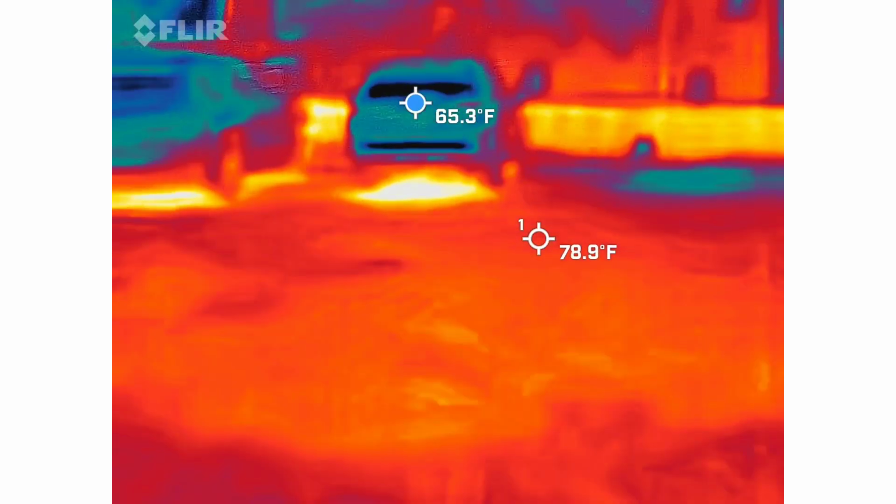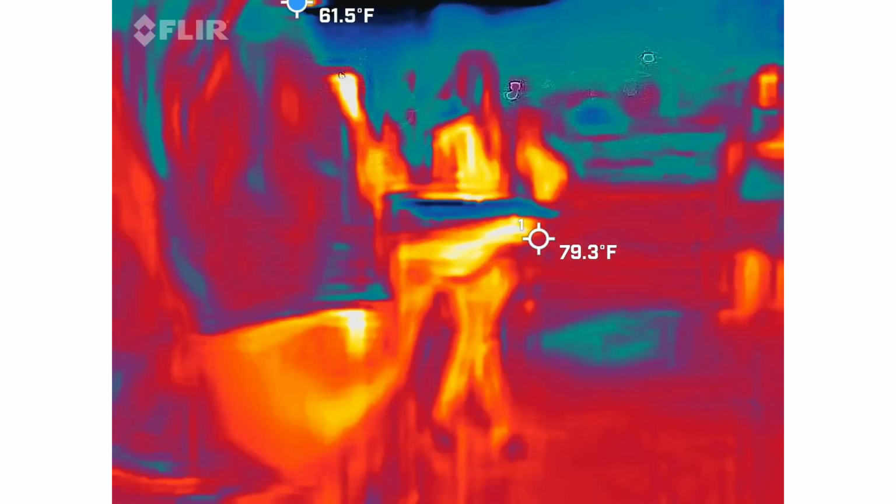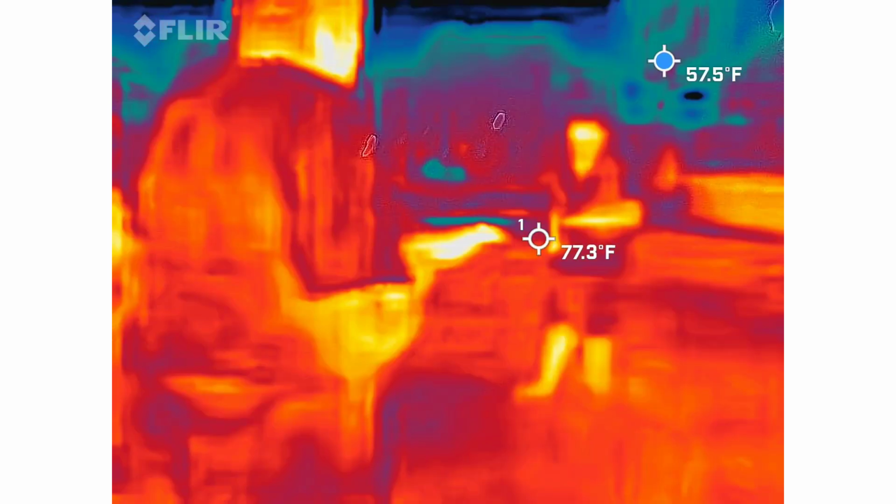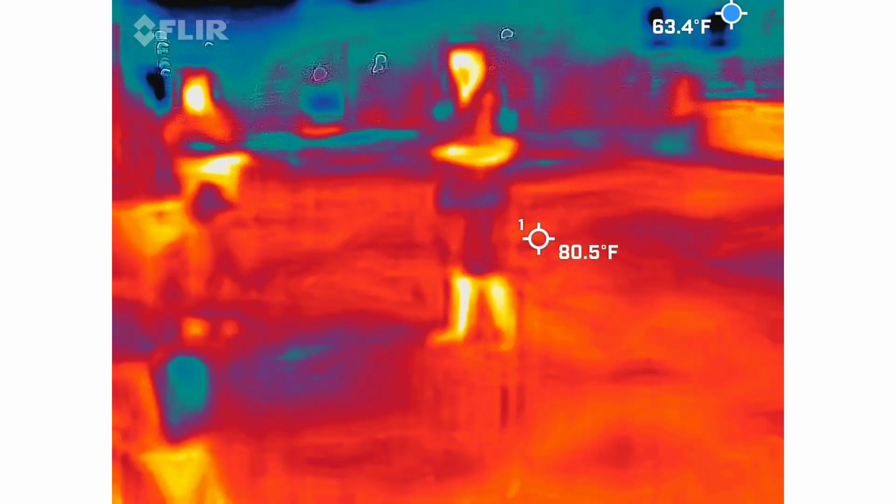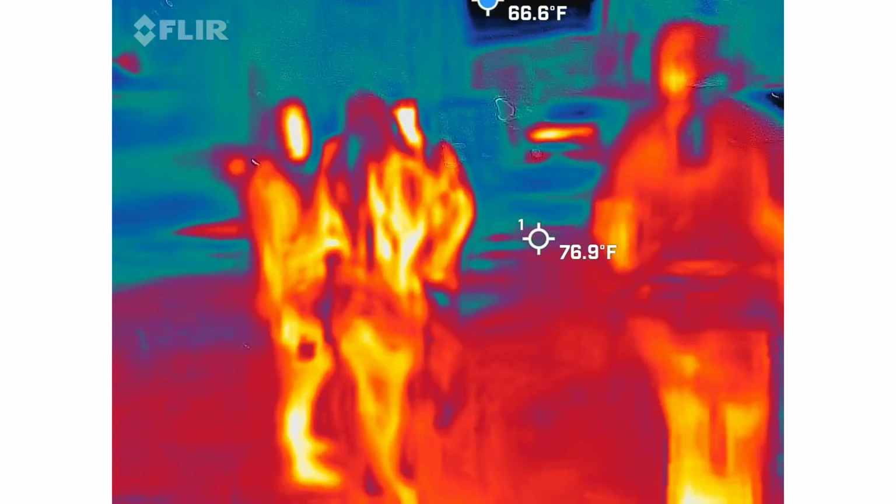Scanning the group, not the cars. Scanning the group. Yeah, I thought he wanted the whole area. Well, we're the hot spots, so that'll show you where the cool spots are. You can usually tie them together here. Okay, well, I'll cut it down right here. No, let's go another earbud. How's it feel?